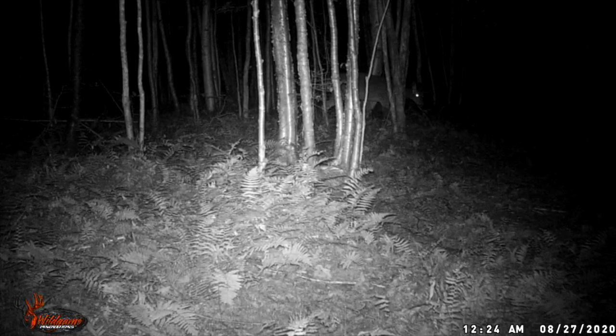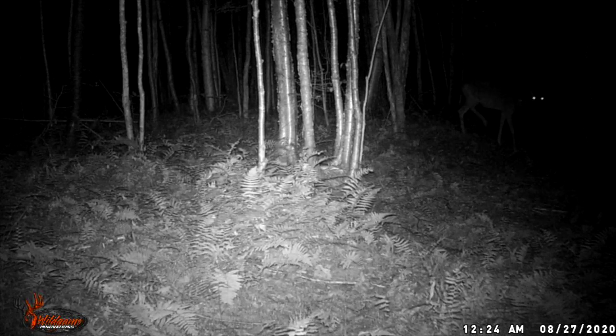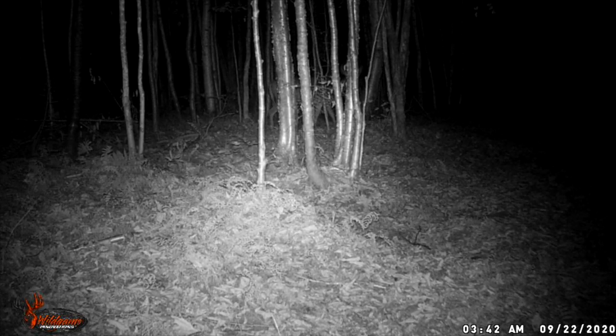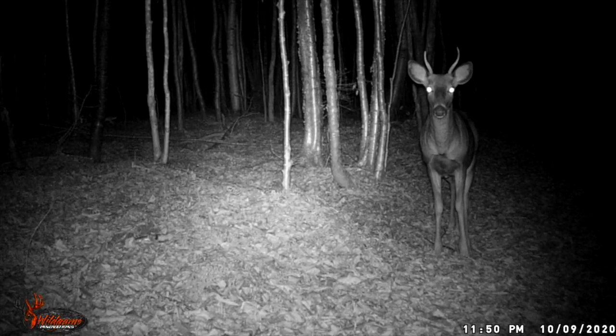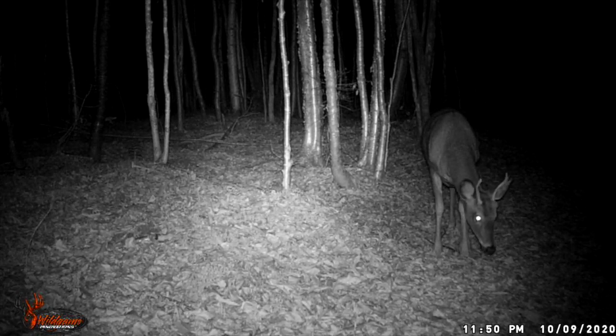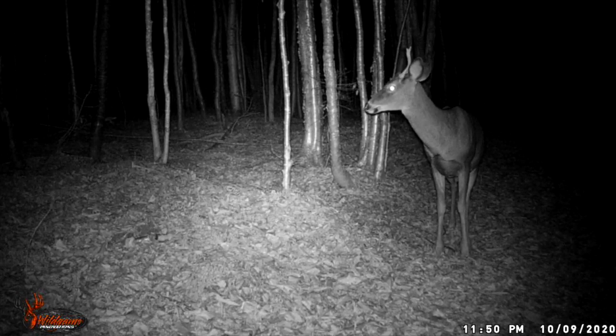And like I said, come September, October, started to see them at night, midnight. And that just became the normal after that. This is the first buck that I caught on camera. He's just a little spiker. Actually, he's got 3 points. Would be a legal buck in my area, I think, but let's see if there's anything bigger back there.